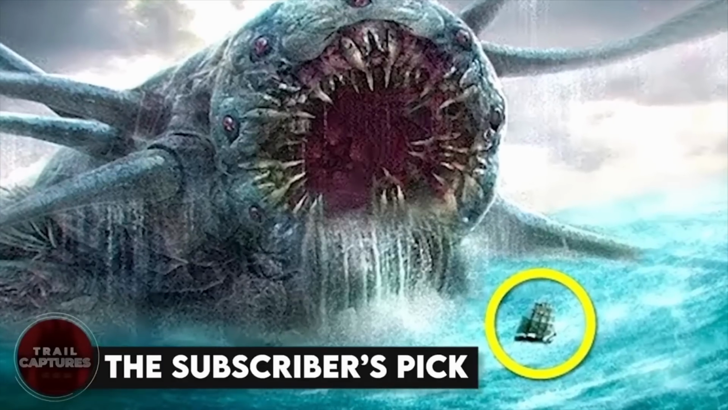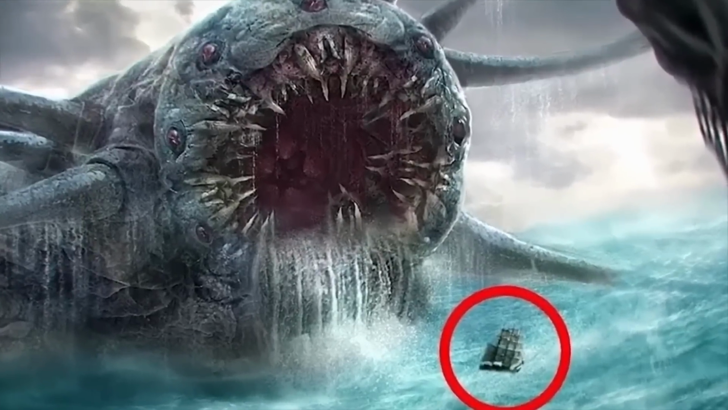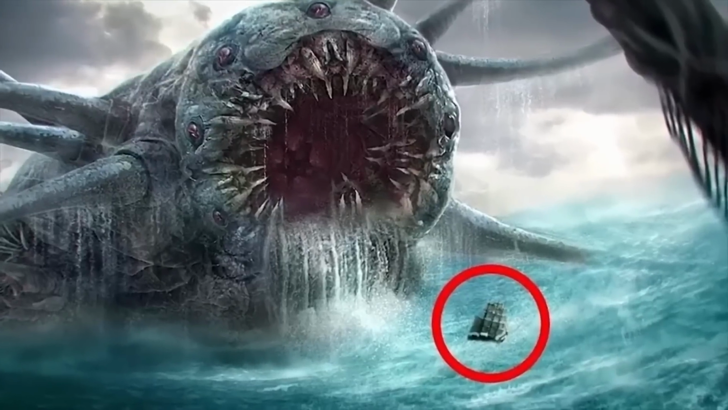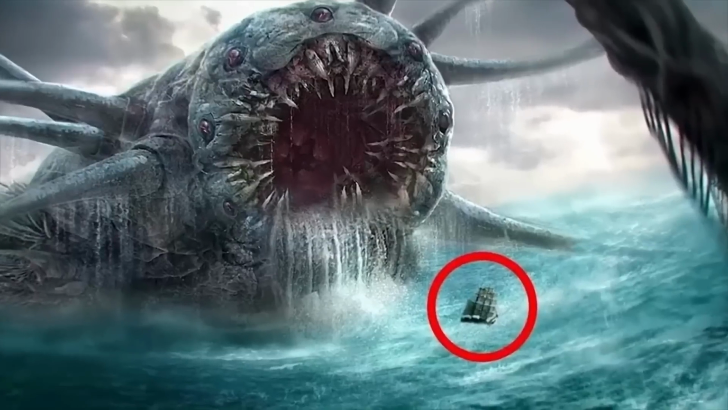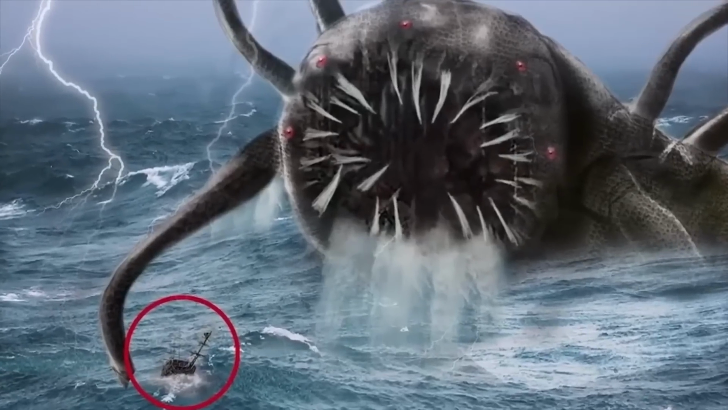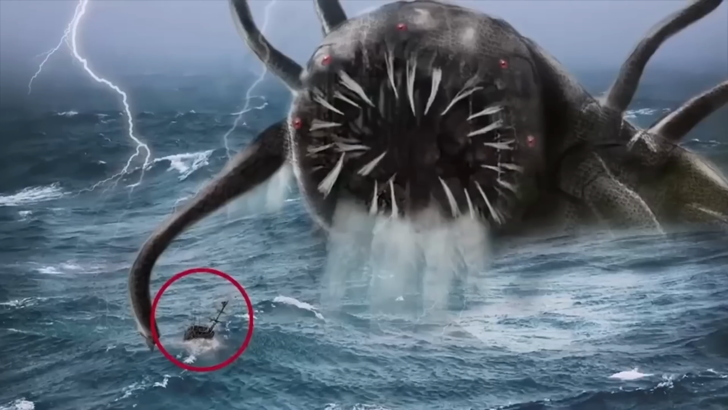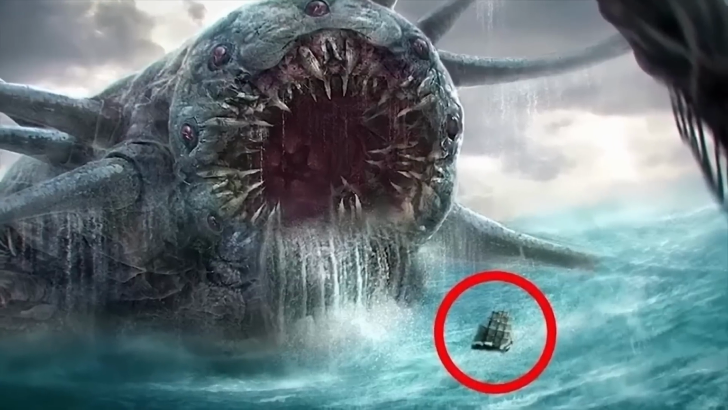The subscriber's pick. This image shows a huge predator of the world of water, with its weird horrifying mask and tentacles showing. We also see a boat nearby for comparison, from which we can see how big the creature is. But well, no matter how creepy this may look, it's not real. Instead, it is an image created through Photoshop. Still, with the ocean being only 3% discovered, who knows? Maybe this actually might be real too. What do you guys think about it?